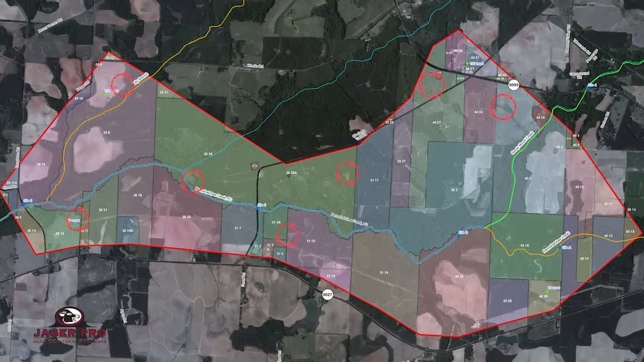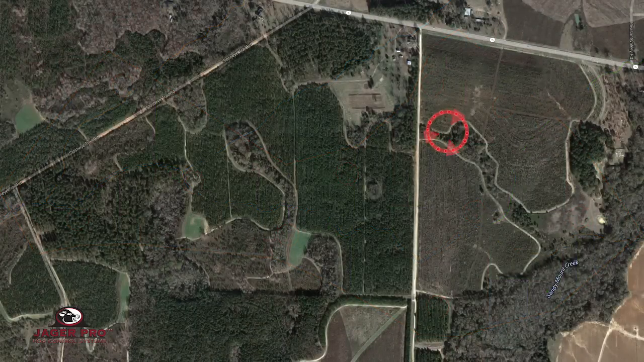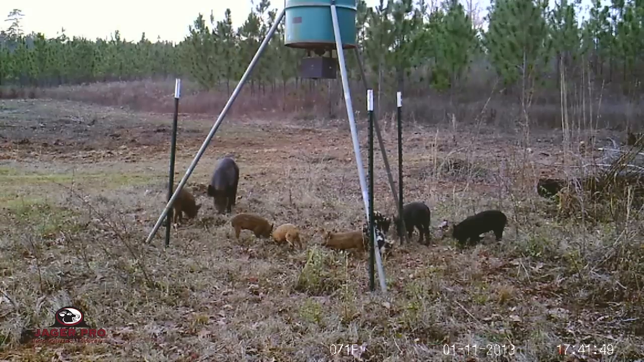We strategically choose bait locations every 300 acres or half-mile apart to specifically target different sounders on the property. Feeder number 2 was placed on the trail leading to a natural spring, being used as a daily water source. Feeder number 3 was placed 860 meters away on the trail leading to this food plot. A sounder consisting of 2 adult sows and 10 pigs began using feeder number 3 immediately.